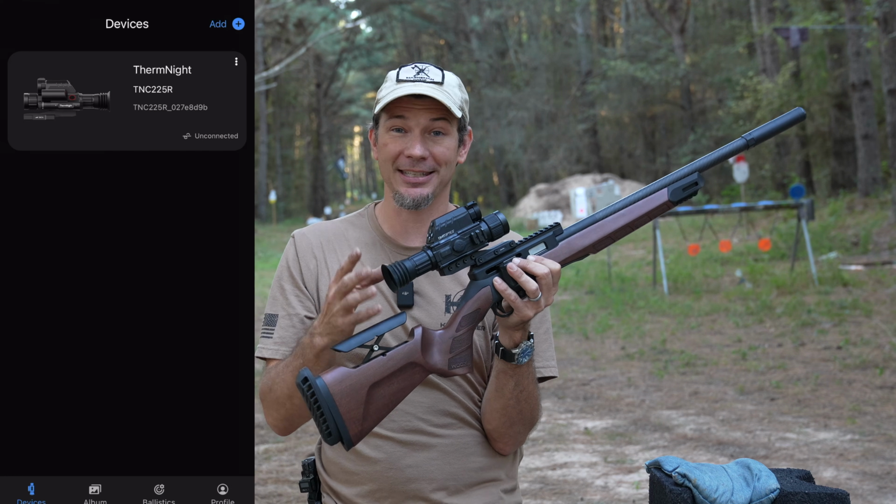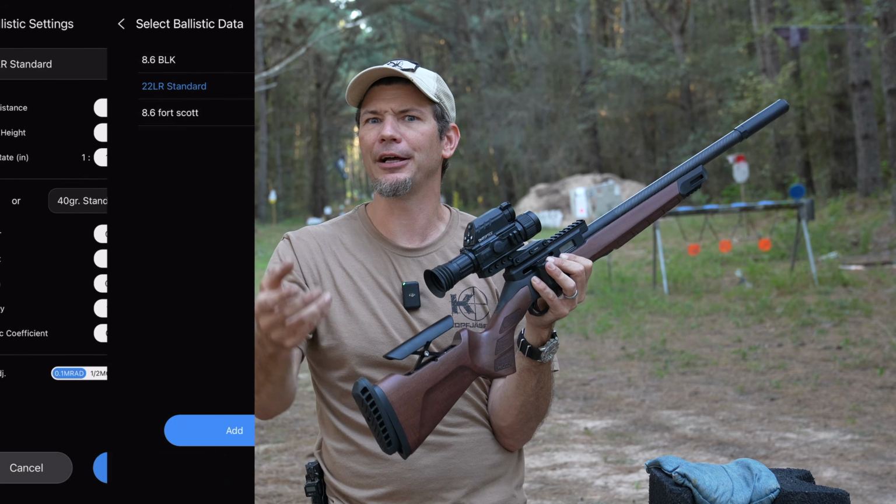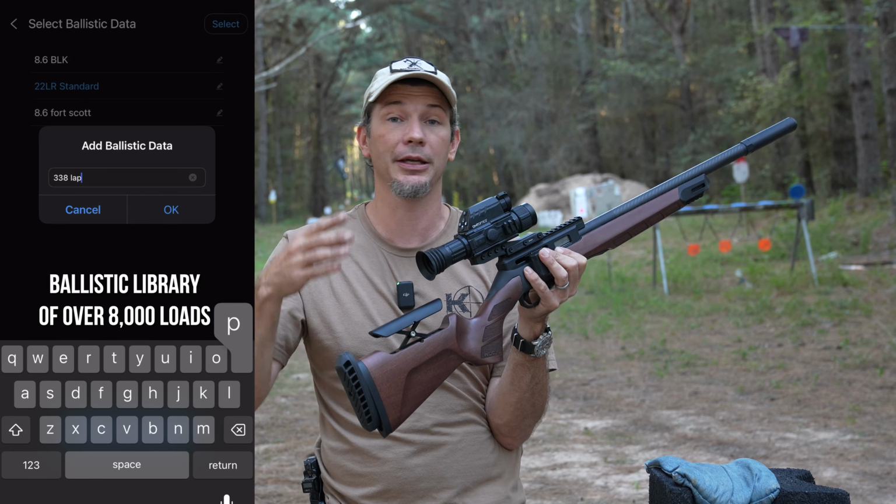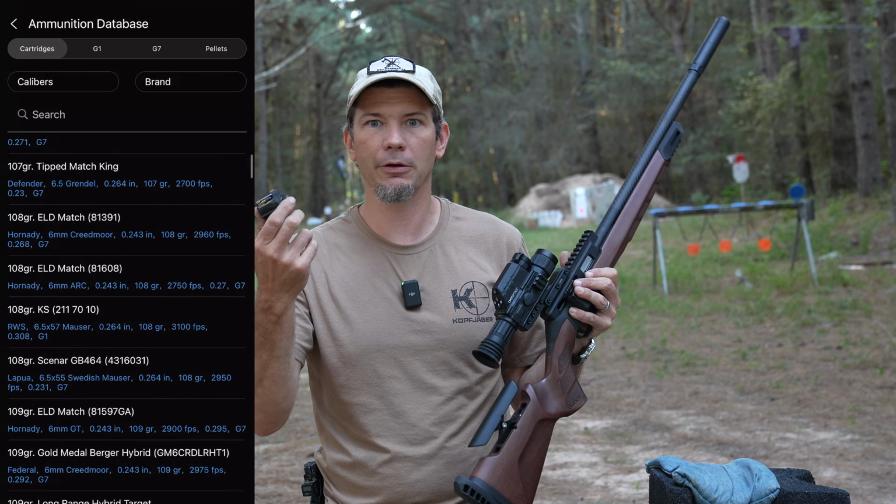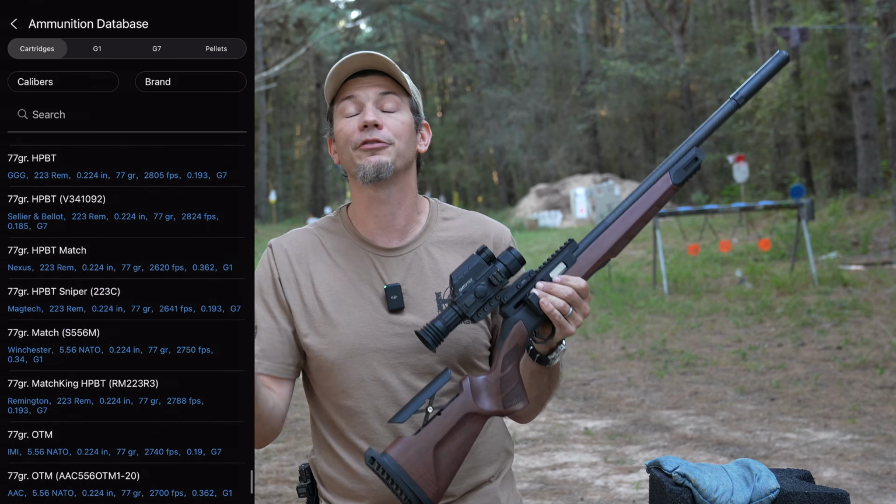Sometimes the apps that come with these things are buggy, and this one wasn't. And it actually had a very extensive library of all loads and bullets and cartridges out there. So I am shooting CCI Standard today, and I threw it in there. There's the 40 grain blue box CCI Standard in the library on my app, and I didn't have to do anything else.